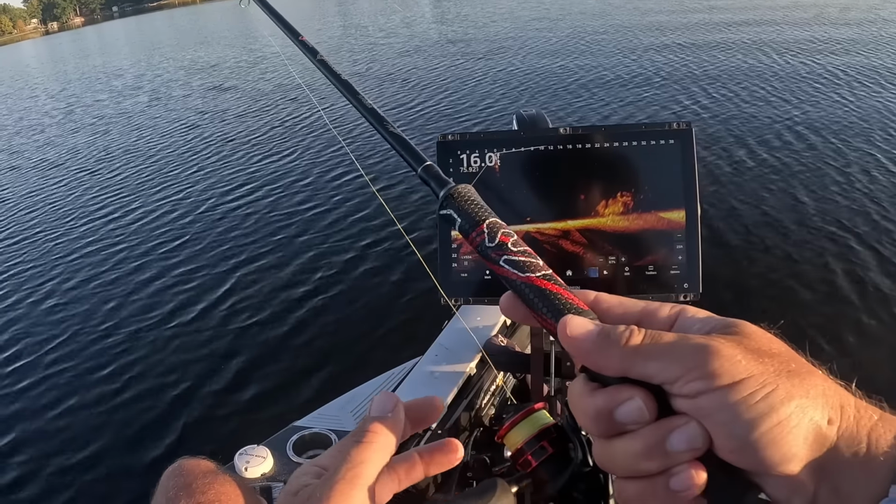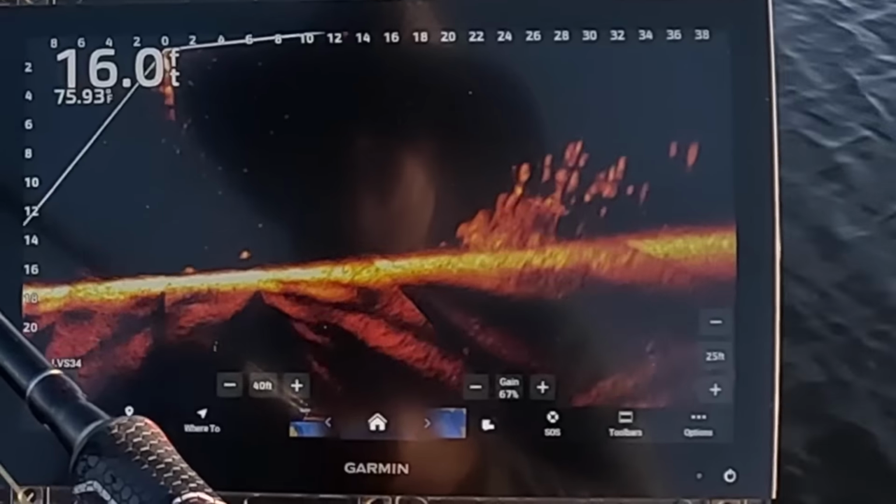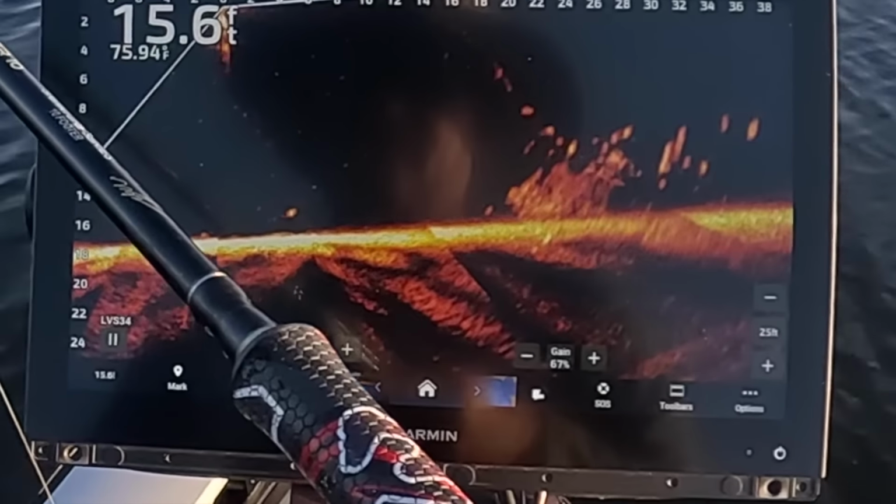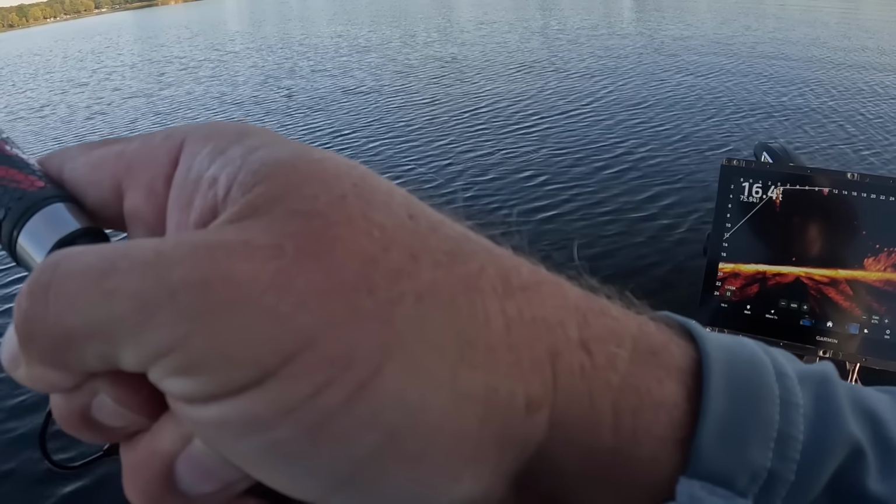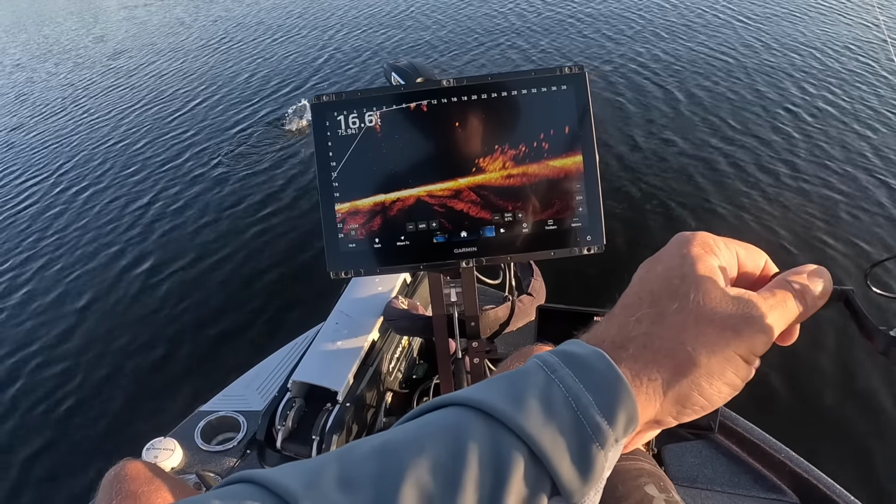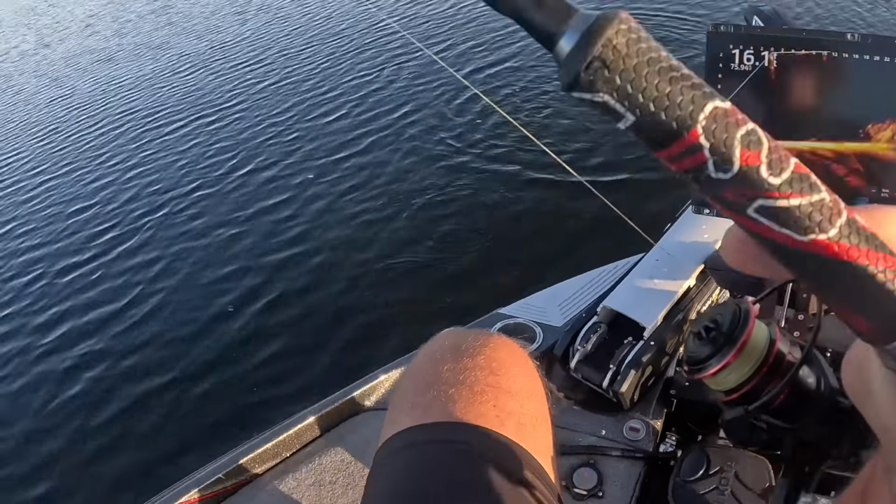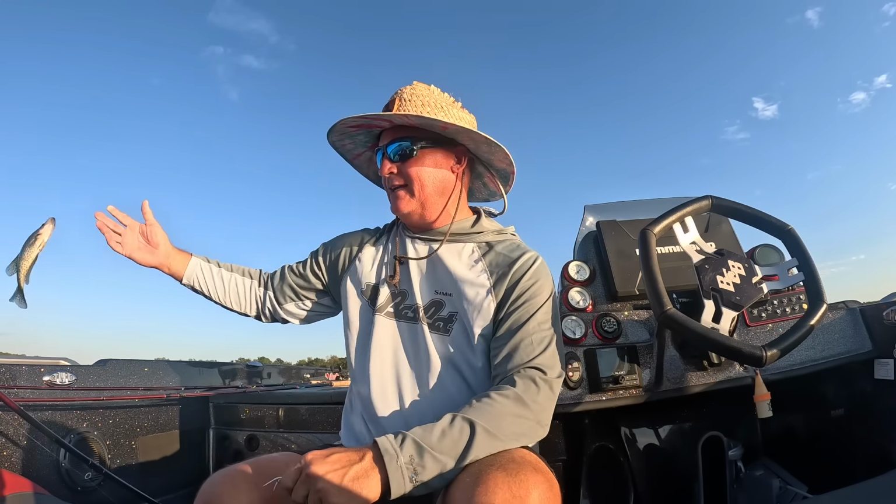All right, nice little pile here. Let's see if we can get one to react. Bam. Little jumps, little jumps. Keep them interested, keep them interested. Bam, that's what I'm talking about. Let's talk about it. Good eater right there. Fantastic eater, but we're letting them go.